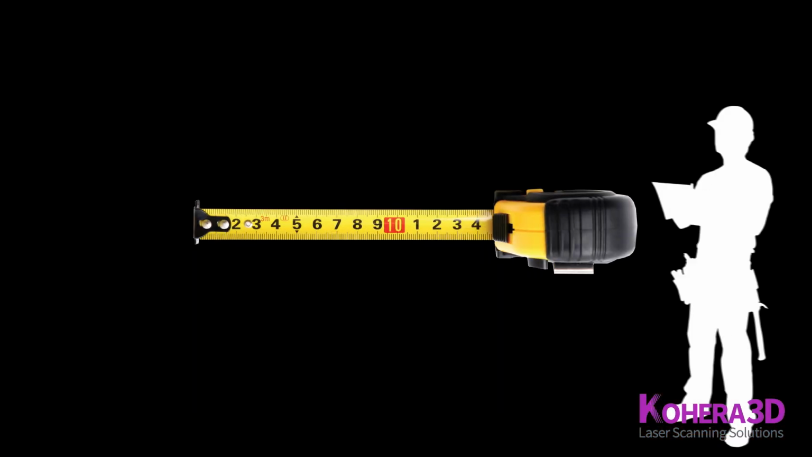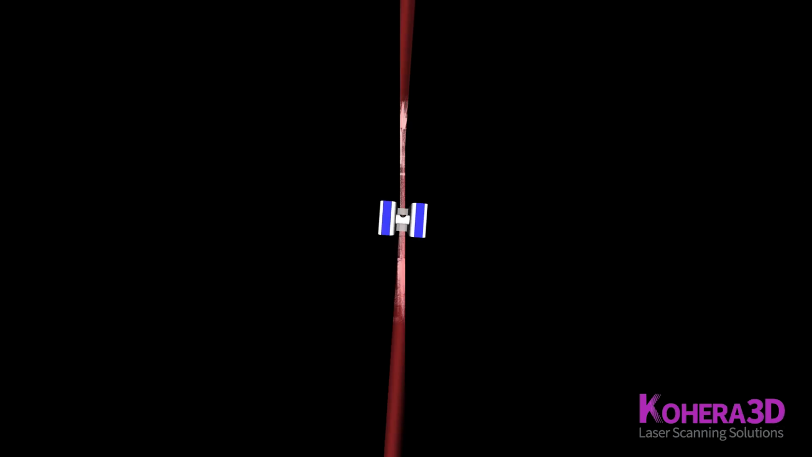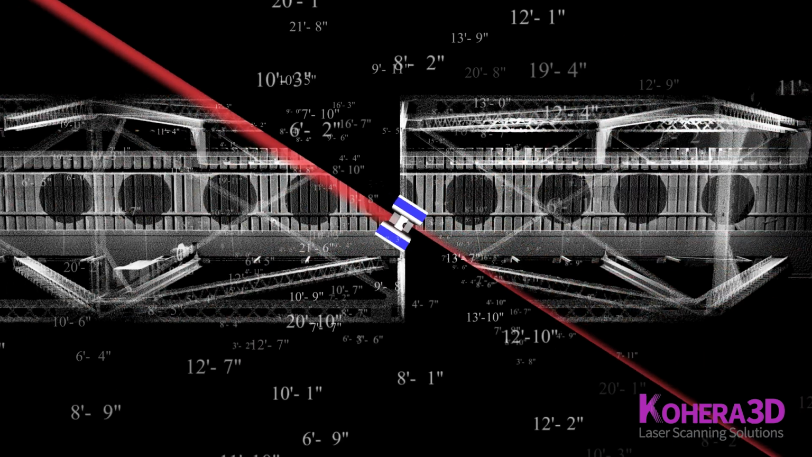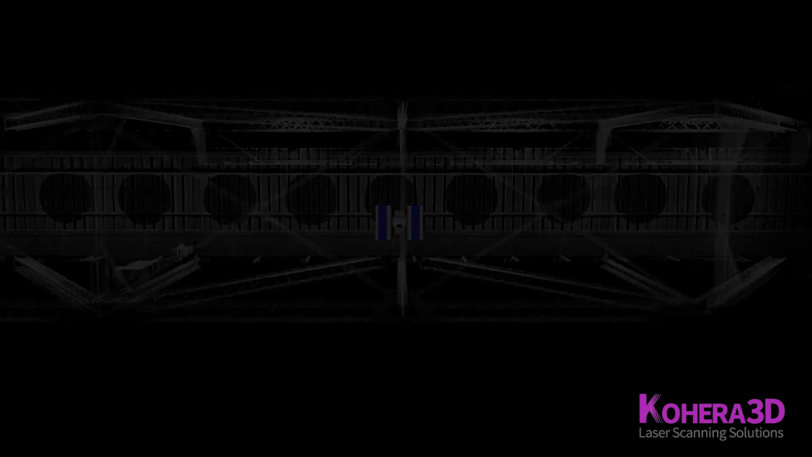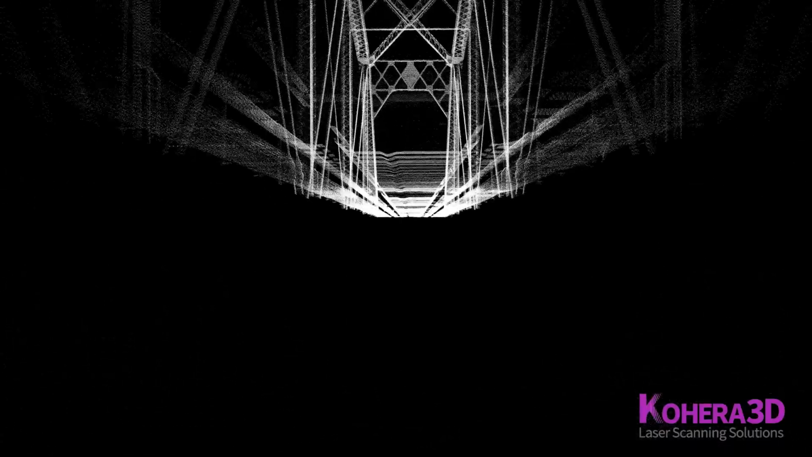In the past, one or two people and a tape measure were often used to gather dimensions, whereas today's laser scanning technology is able to gather multiple dimensions when combined with the appropriate software and a team of experienced engineers. Laser scanners can be placed in sketchy areas that are often difficult or risky for human access.